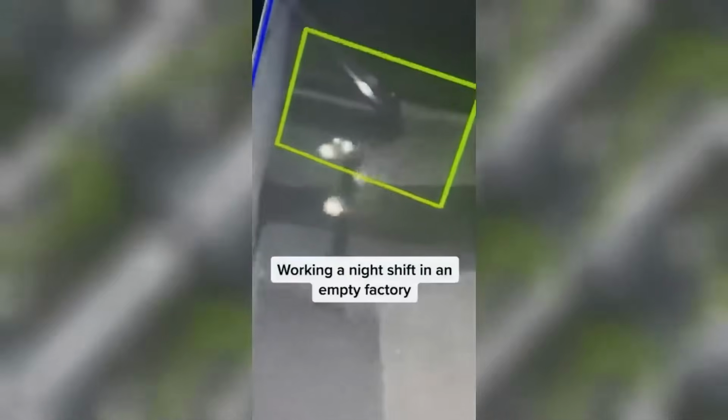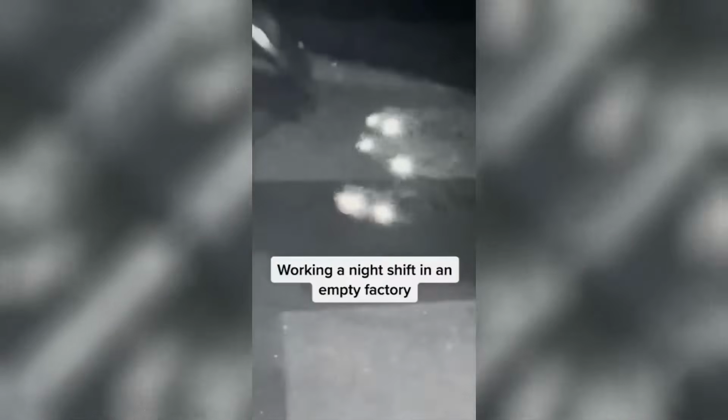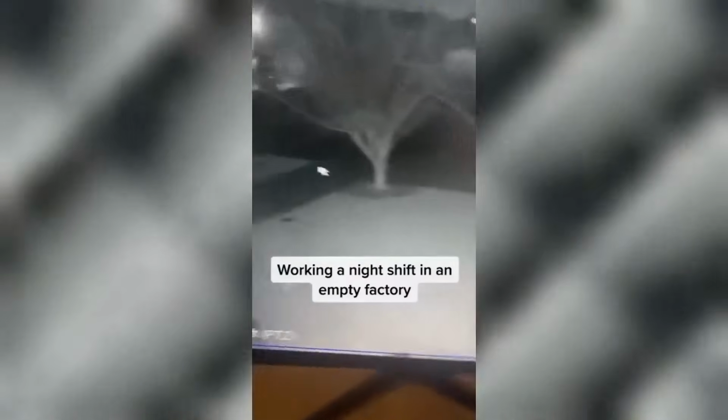The camera catches several glowing orbs moving in sync, almost as if attached to an invisible person. And I would agree with the poster. More often than not, when we see orbs, they're just floating across the screen or moving quickly across the screen, but they don't usually move in unison like this or outline a human body. Heck, I think more often than not, they're just little dust particles. But that explanation definitely doesn't seem to fit here.